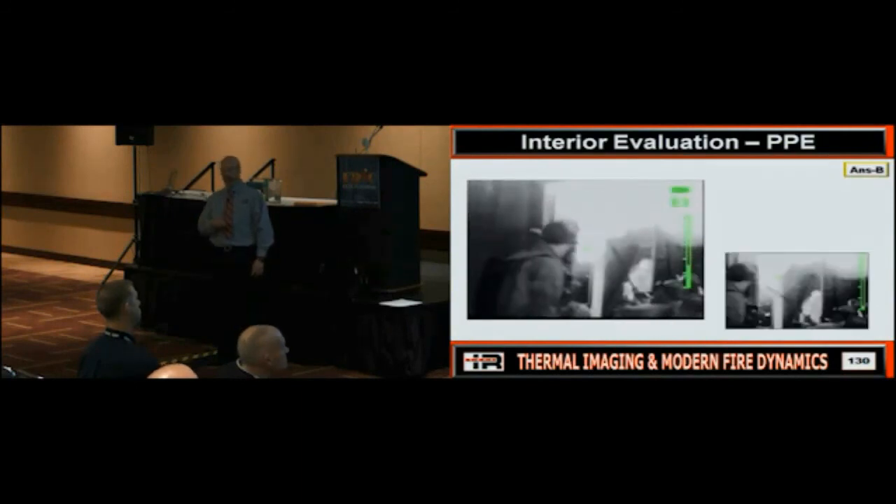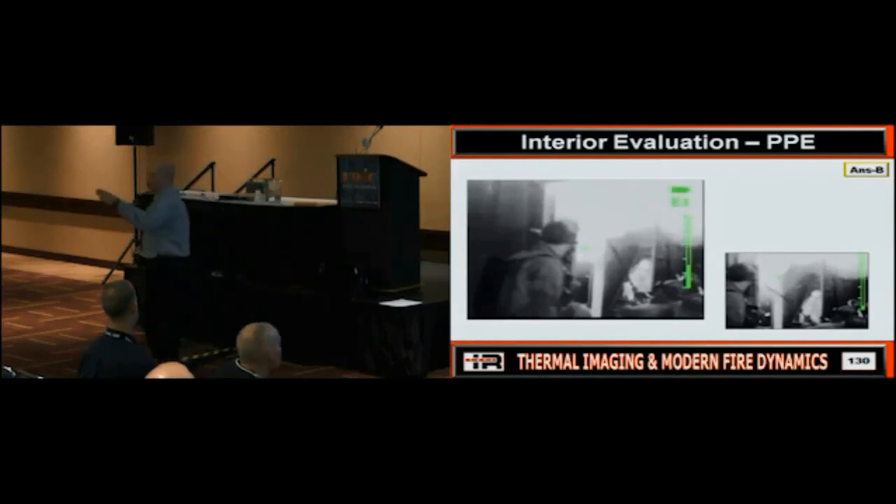Look at his gear compared to everybody else. He came out of there with second-degree burns. Can everybody see what's going on? Nobody can understand why all of a sudden he jumps up and bolts for the door as hard as he can. Everybody else is like, what the hell is he doing?